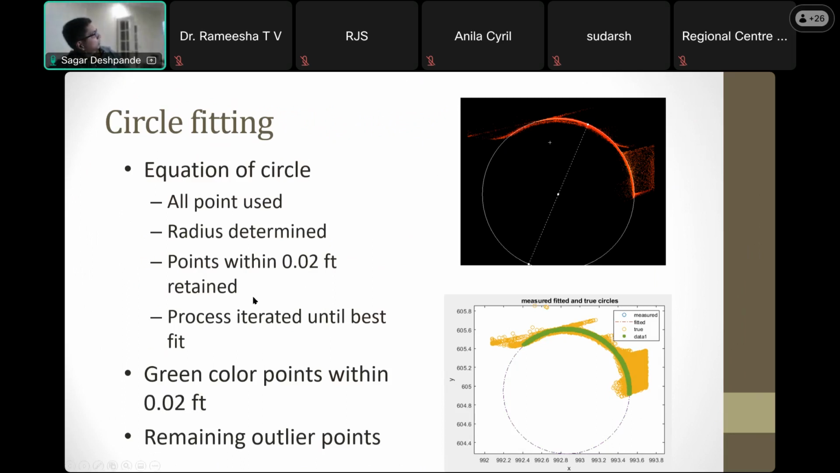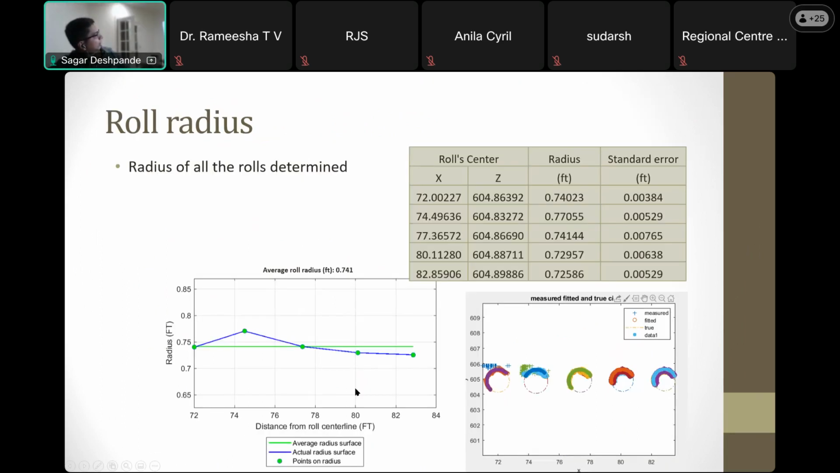And points within 0.2 feet were retained, and you can see the green points were retained, and all the rollers were actually extracted like that. Now, once these were extracted, you can see this is basically radius variation, how the diameter of the rollers varies. There's a larger roller at this point, smaller going down. So these are wearing out. Maybe that's a new roller.